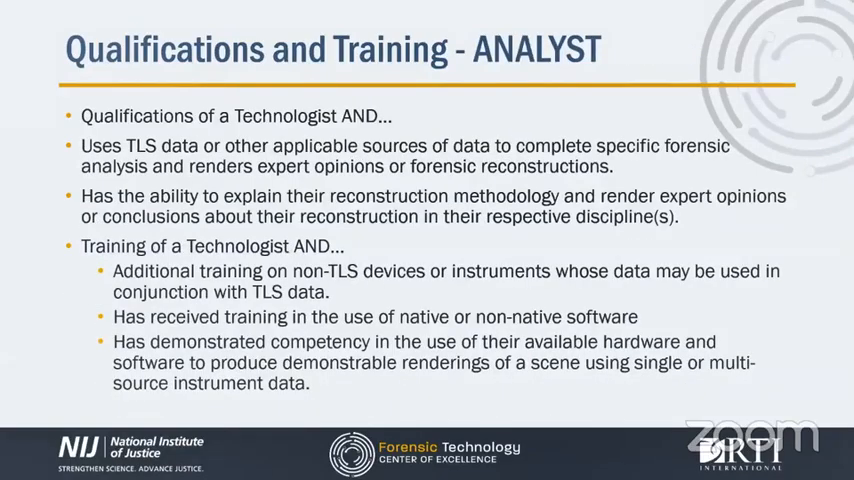The highest functional level is the analyst. So in addition to the qualifications of the technologist, the analyst is also trained and qualified to use TLS data or other applicable sources of metrology data to complete specific forensic analyses and thereby render expert opinions on forensic reconstructions. They are also qualified to explain their reconstruction methodology, as well as render expert opinions or conclusions about their reconstructions in their respective disciplines.